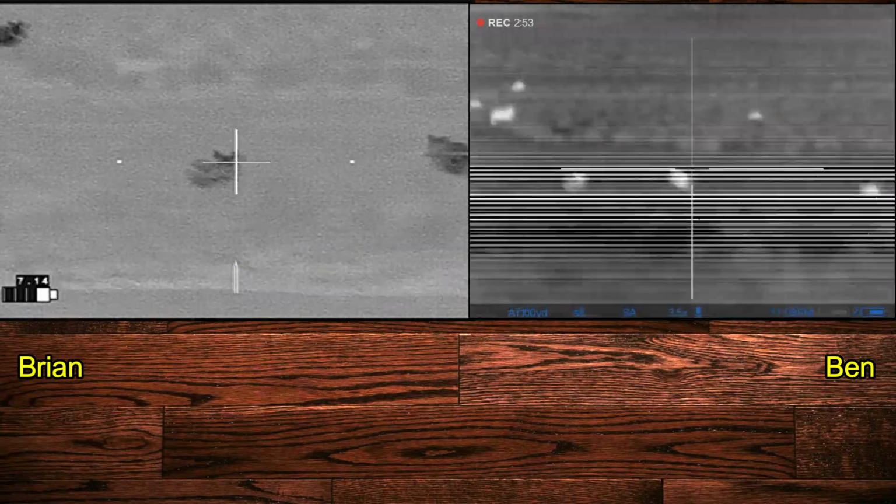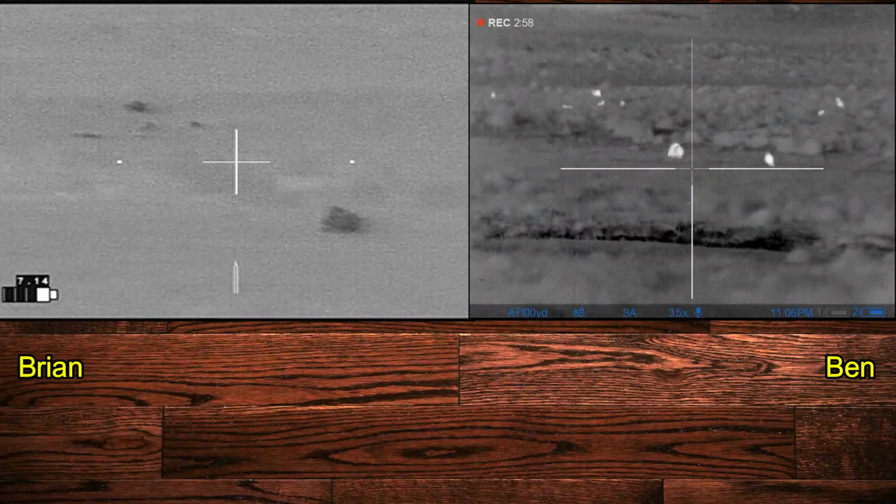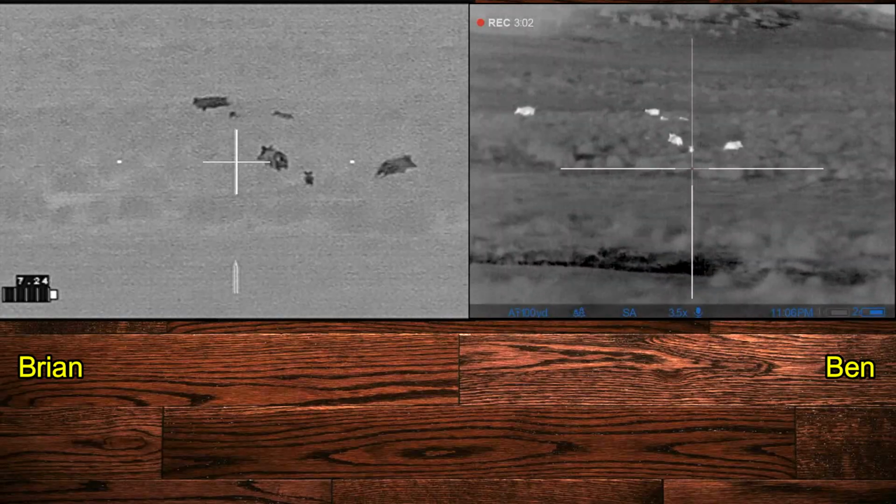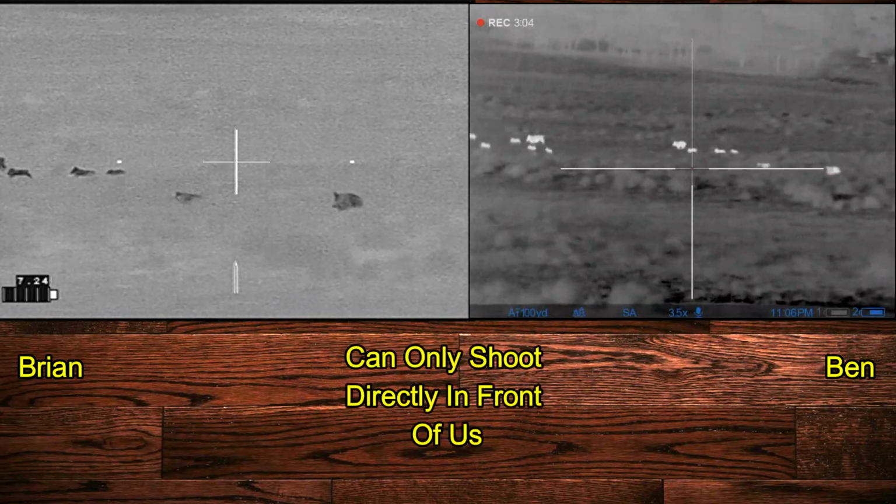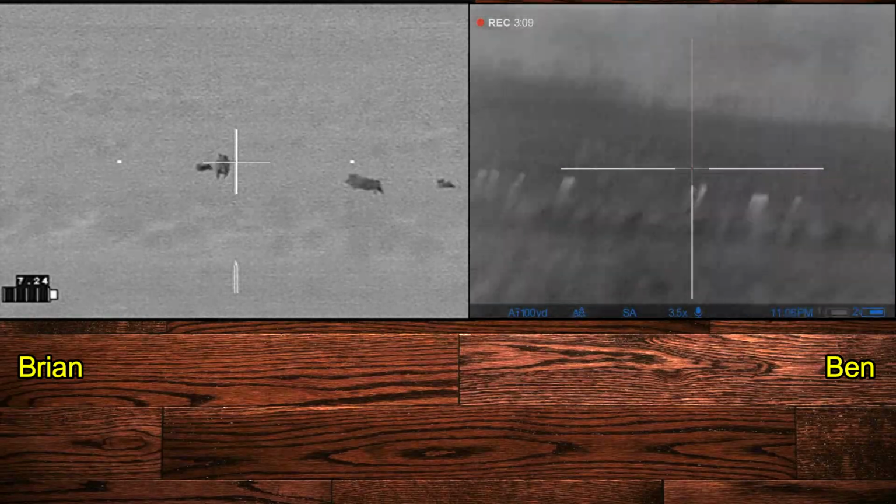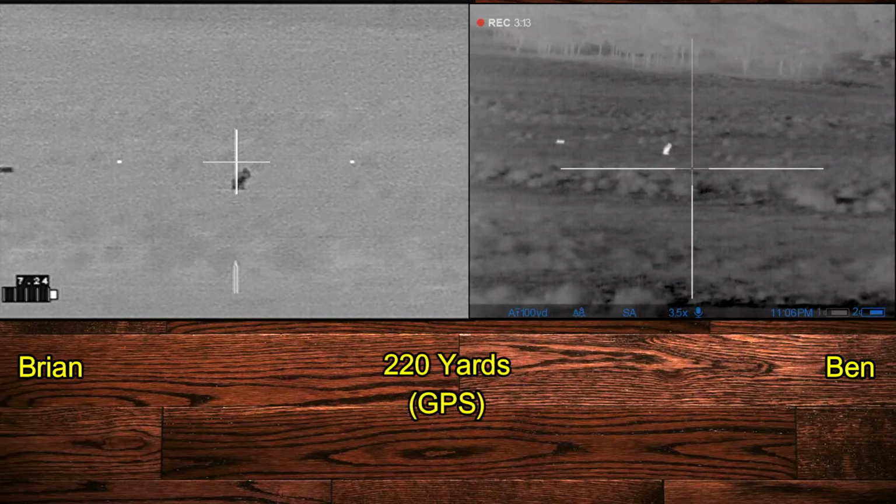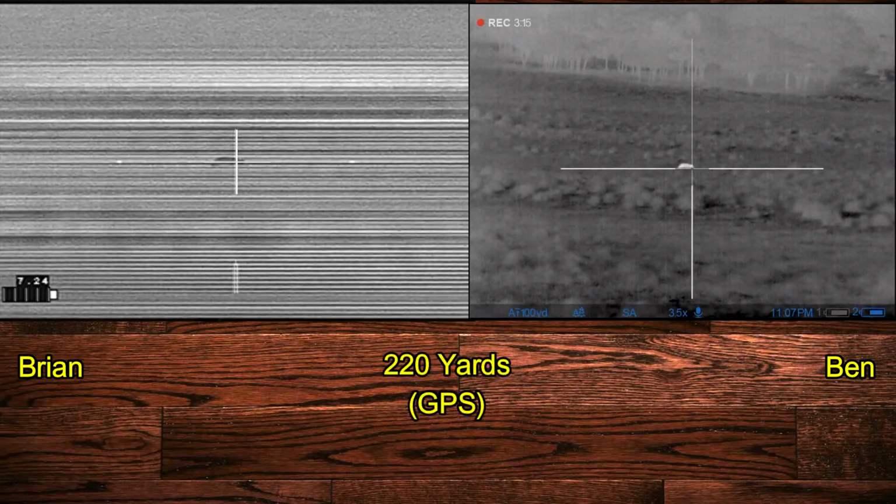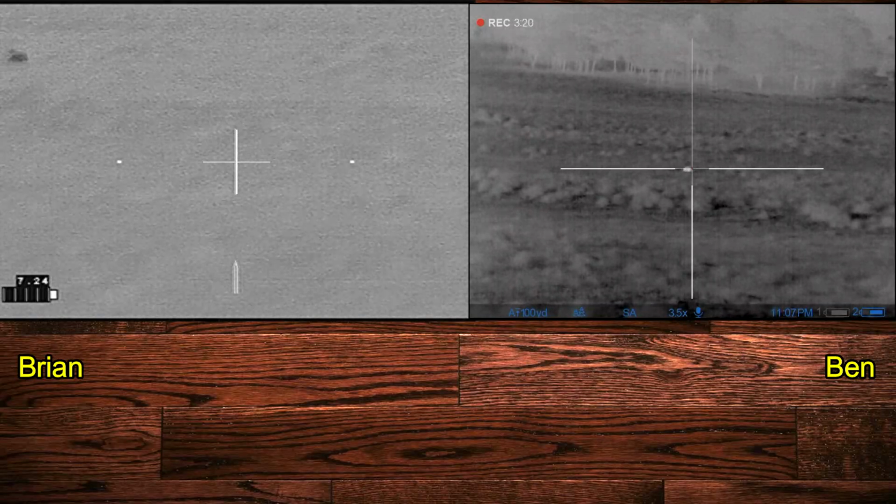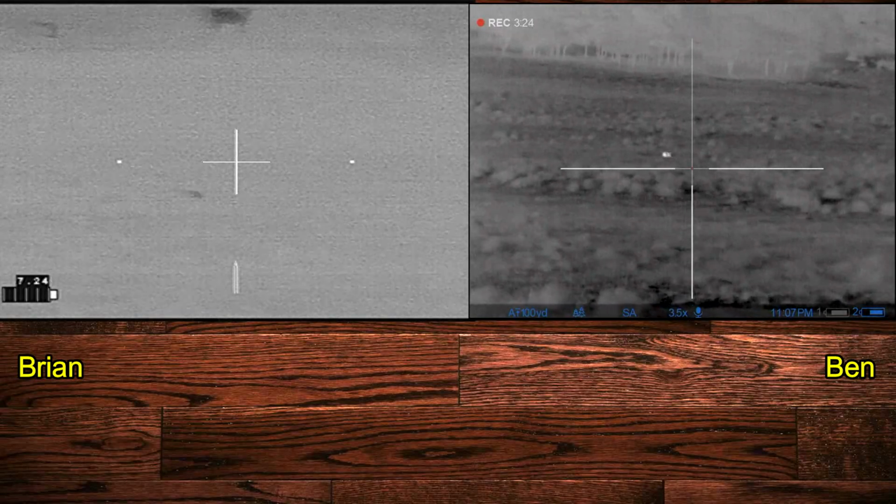2, 1. Which was slightly before Ben was ready. So here we're trying to pick the hogs. As it turns out, we're both focusing on the same hog. And it gets out there at about 220 yards. And Ben finishes it off as I scan for other targets, but I can't shoot because they're all running towards the cattle.